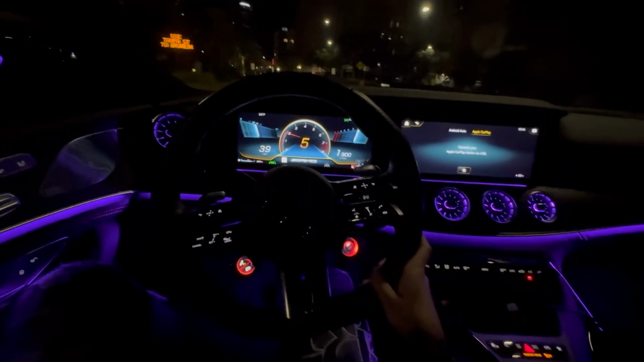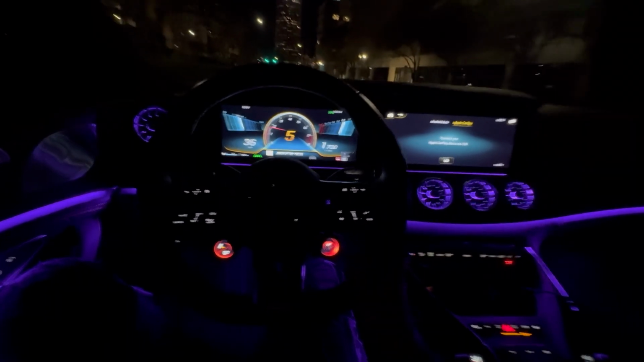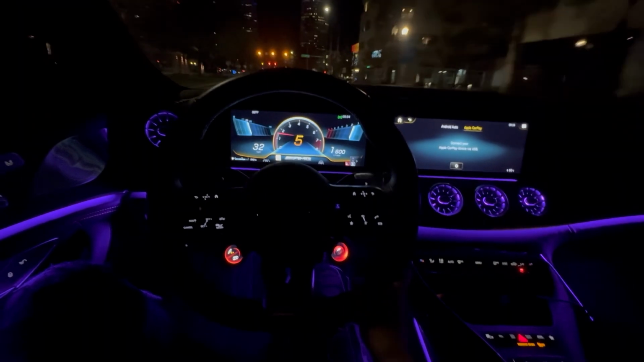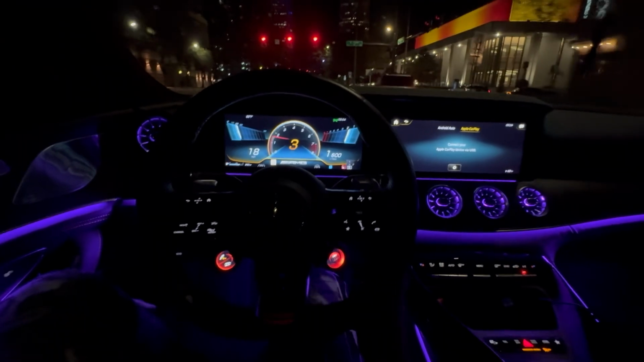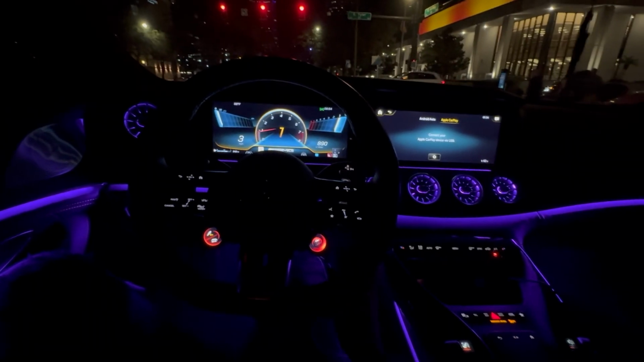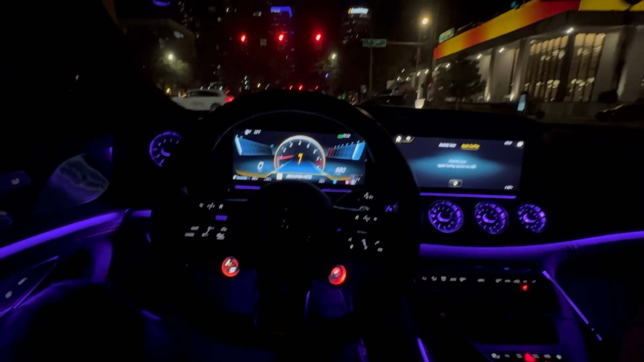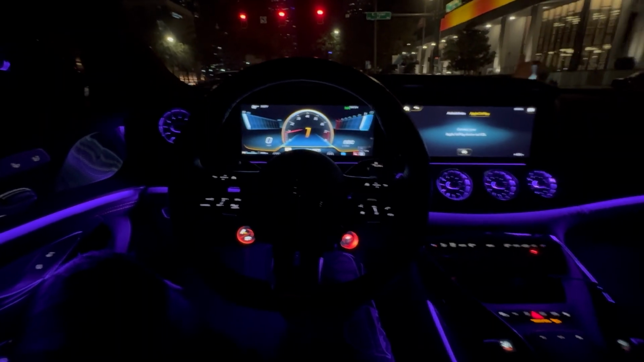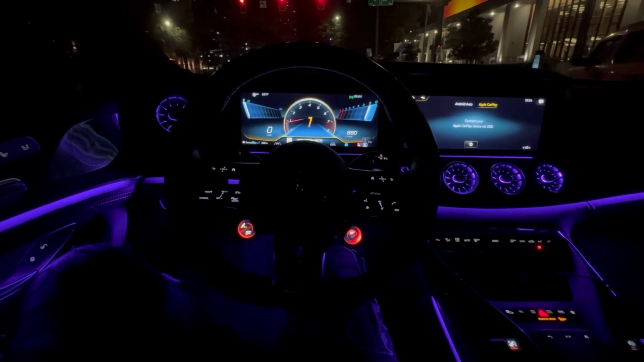As y'all can see, we just getting into the city. How y'all feel about the AMG interiors, though?